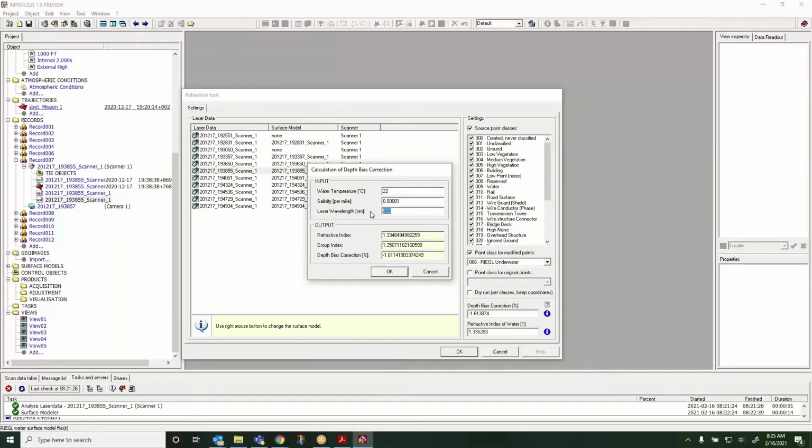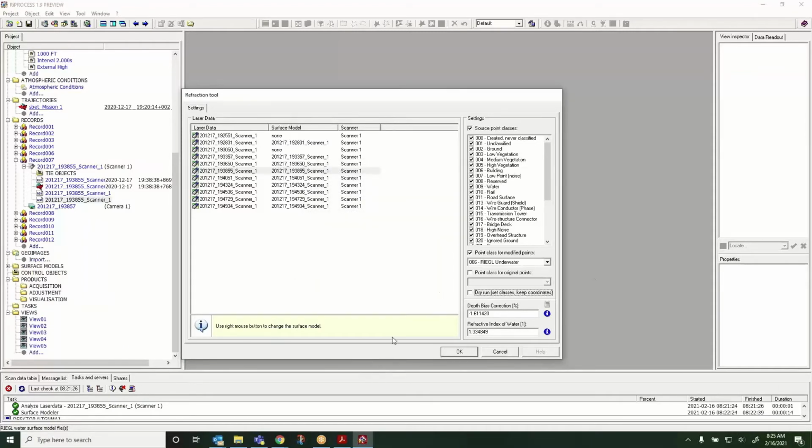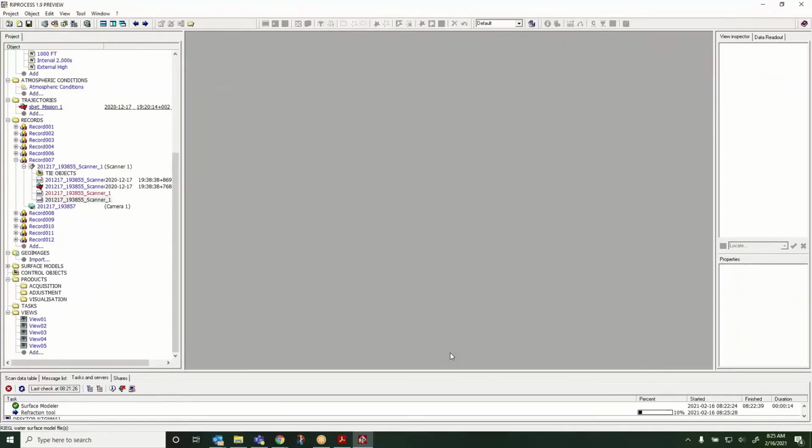And we're dealing with a 532 wavelength. It's of course the wavelength of the green laser. All right, so it calculates that for us. And we're ready to go. So we have our refraction index of the water and our depth bias correction. So now we're going to apply that to the data. And it's just going to be adjusting those points that fall underneath the water surface to adjust the bottom.